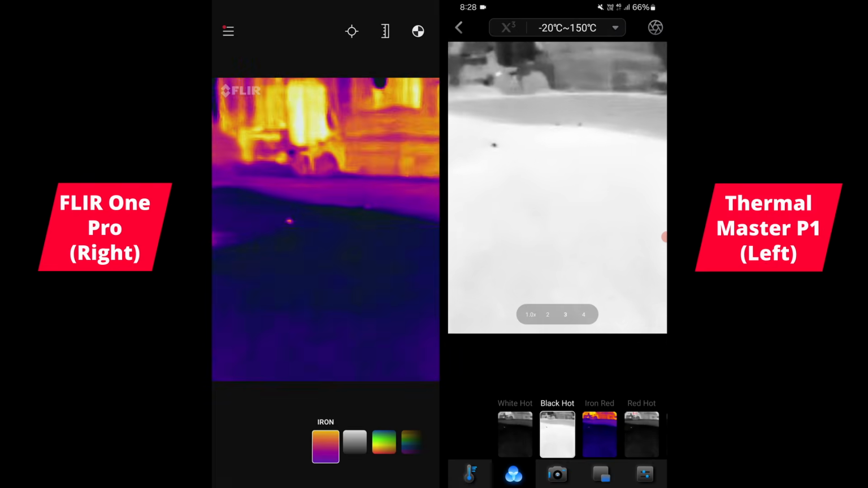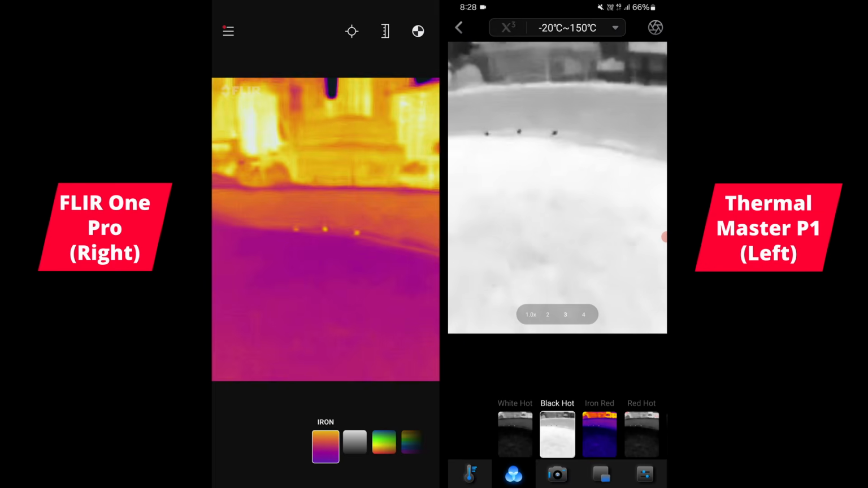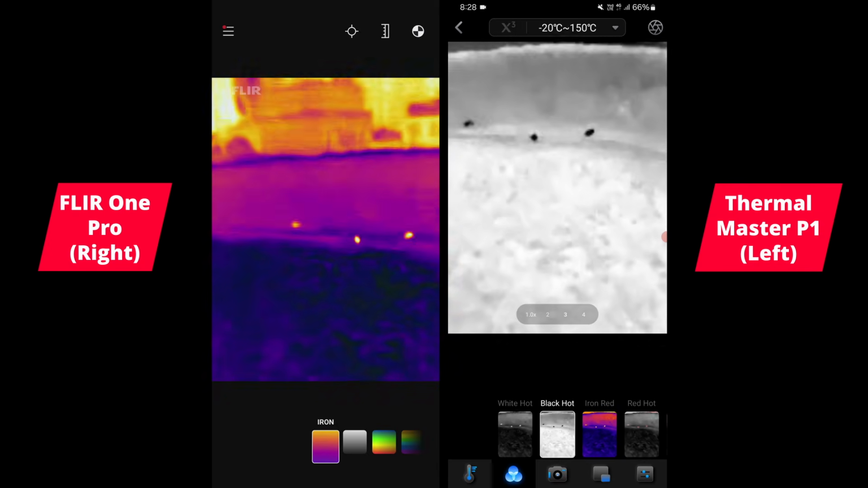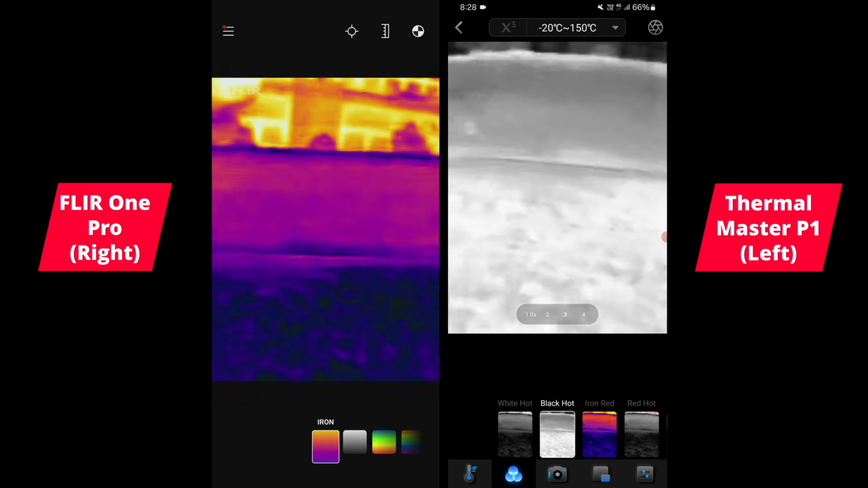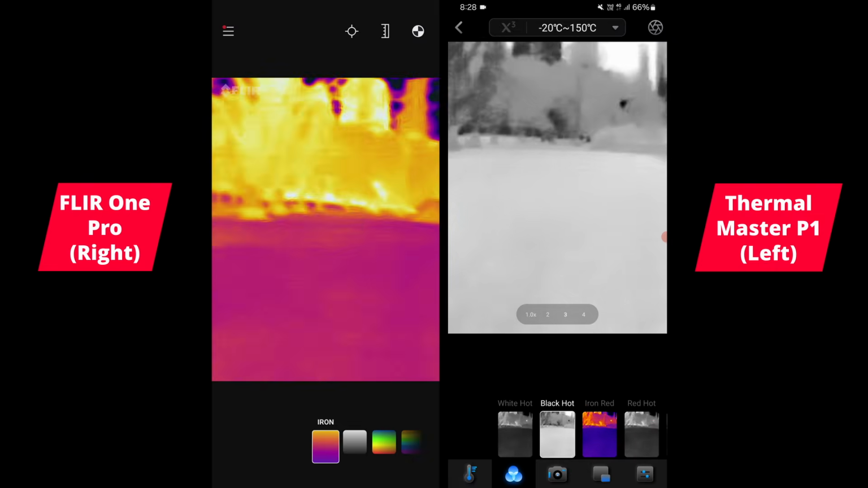You can see 3 mice here. So maybe you're doing a pest inspection or something like that, checking up in someone's roof. You're going to be able to spot vermin and do something about it.